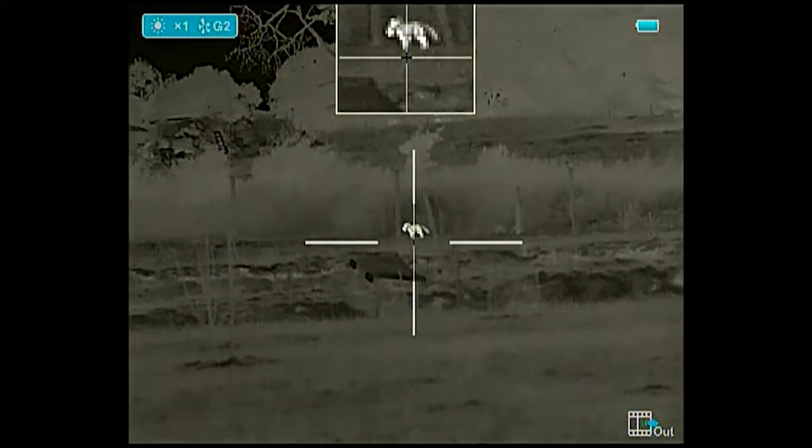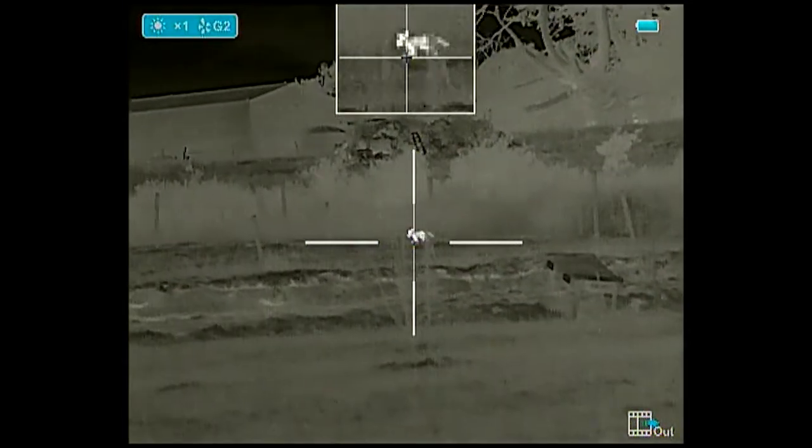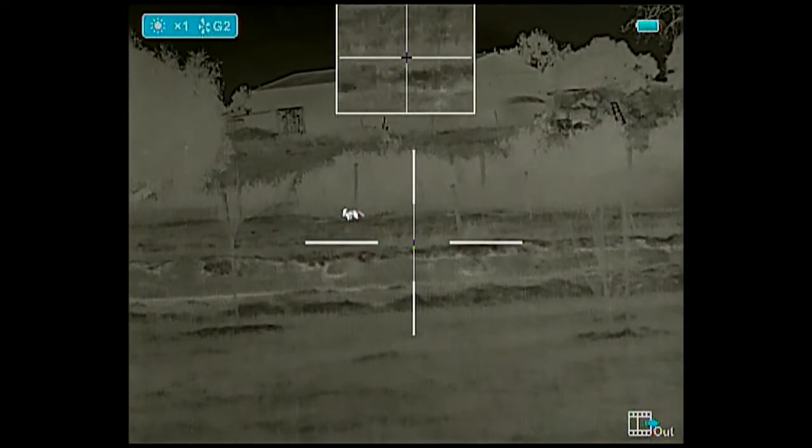Another thing probably worth noting is you do need an external DVR to record. So it does not have the function for that internally due to its small size. So if that's a deal breaker for you, then best you know that right now.